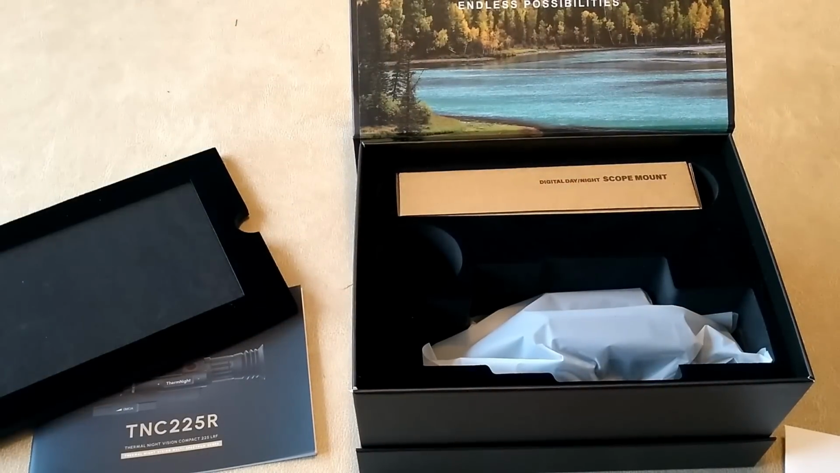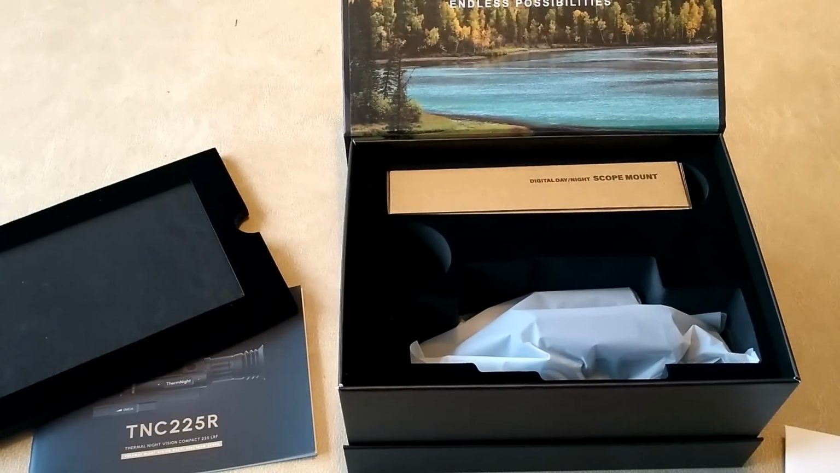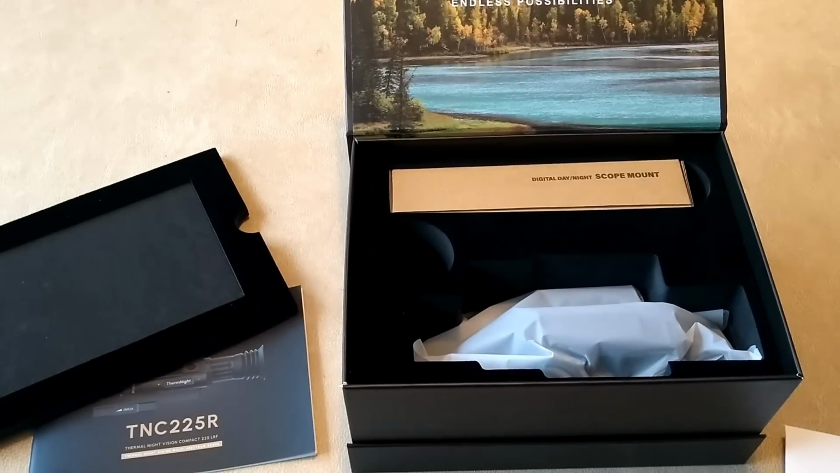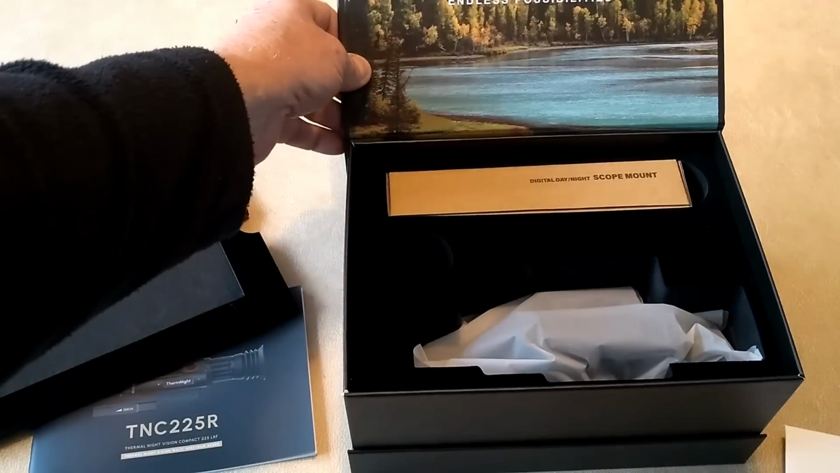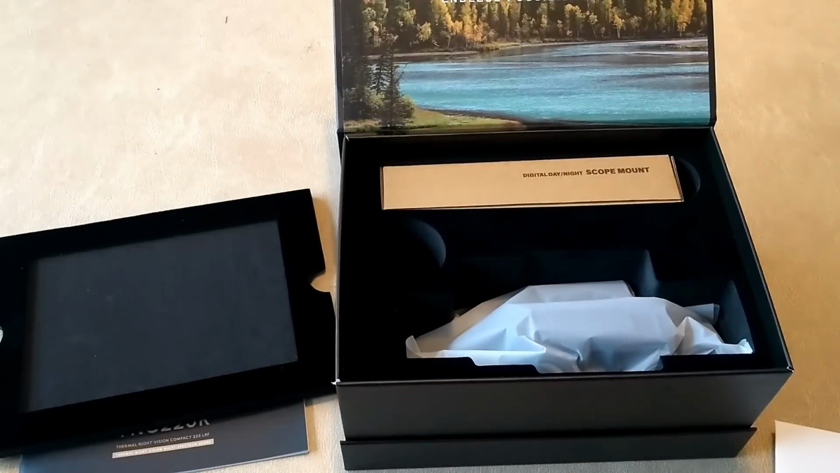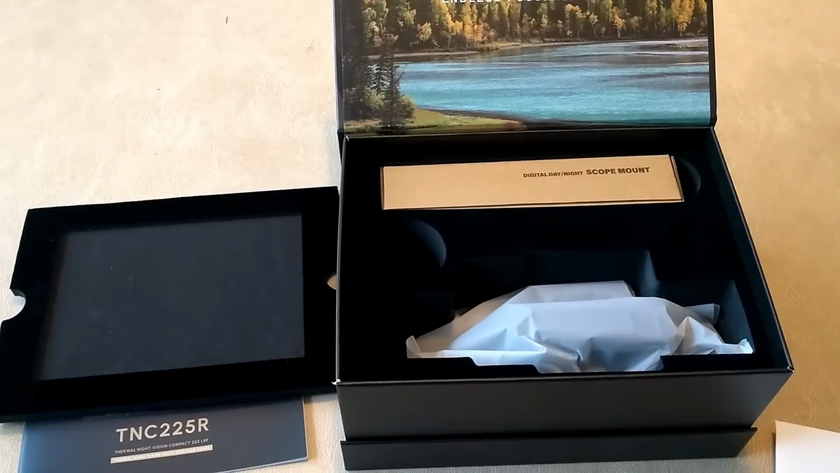And I was just really impressed. I mean, basically this oozes quality. It's not very often that you see packaging for products this impressive. So it puts you in the right frame of mind for this thing right from the off. So anyway, I thought I'd just show you that because it's not something that you come across every day.